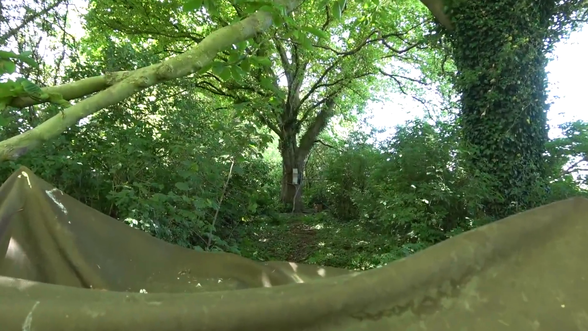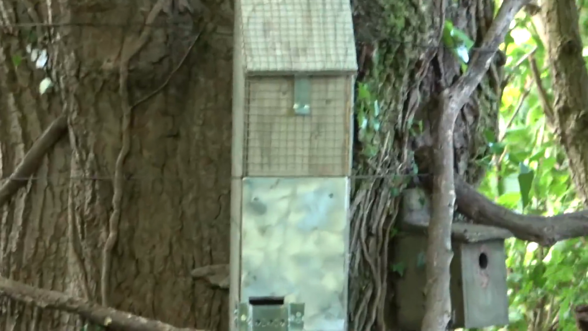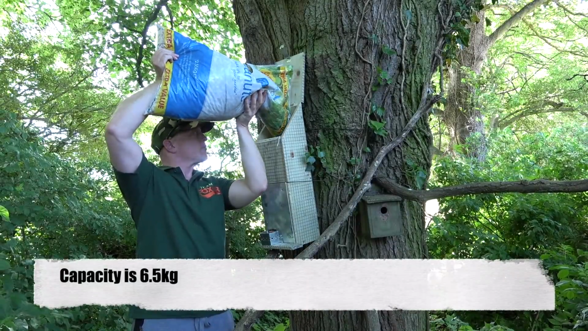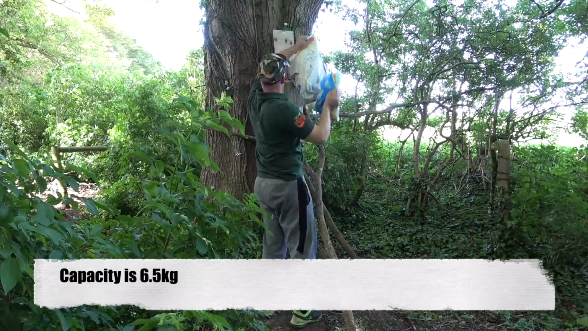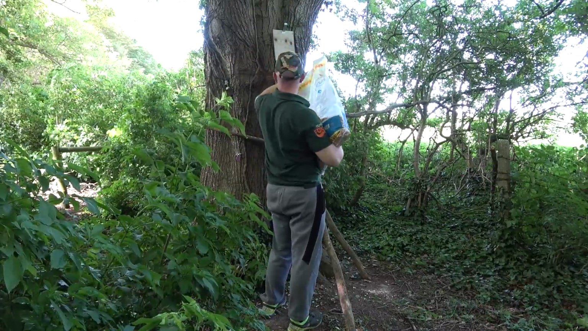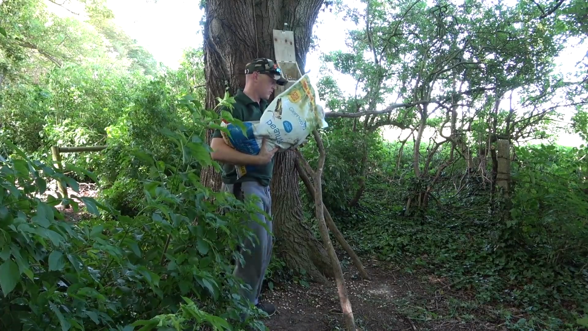So as you can see, the feeder is well and truly up and in place. All we've got to do now is simply fill it with some nuts. It holds around 6.5 kilos. I buy these sacks from B&M's, they cost about £13. Speaking of nuts, let's pop over and see Steve from SJ Pest Control and see how he's been getting on.